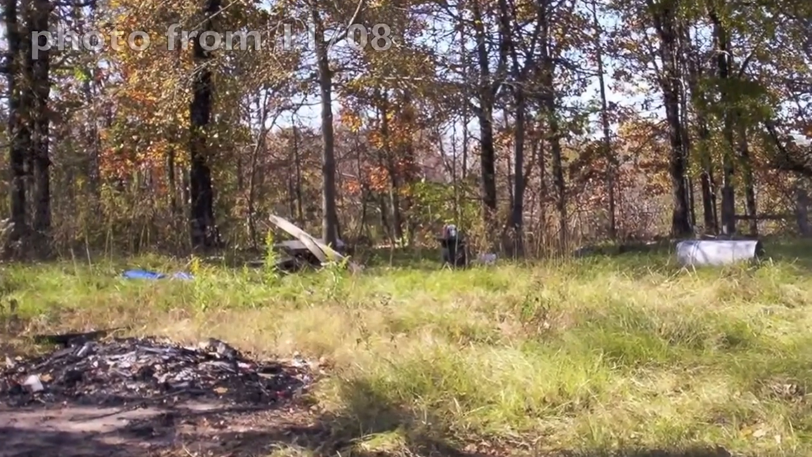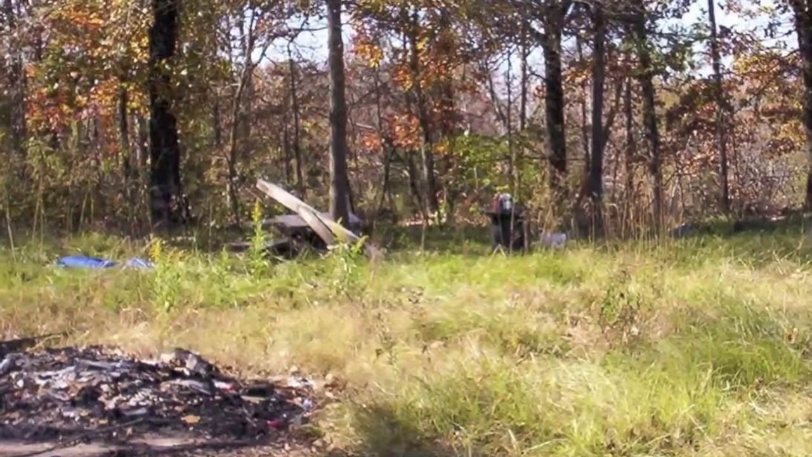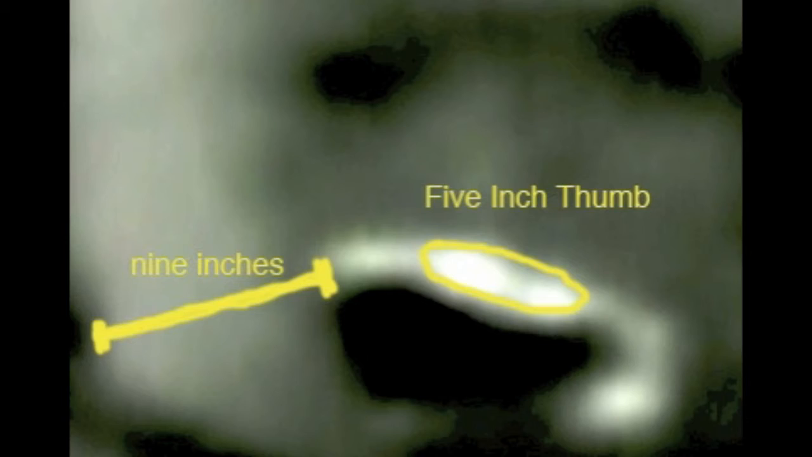This is a 2008 November photo taken within a day or 2 of the original thermal. You can see the board configuration, possibly before. The tree measures 10 inches from behind and 7.5 inches from the front. We'll go with 8.75, 9 inches for the tree. That one indication for the thumb is 5 inches. But how wide is that horizontal board? The board is still present.